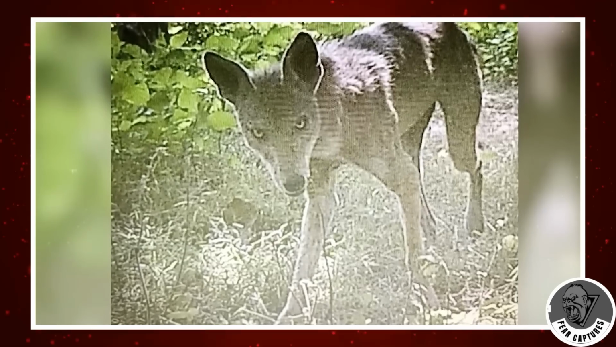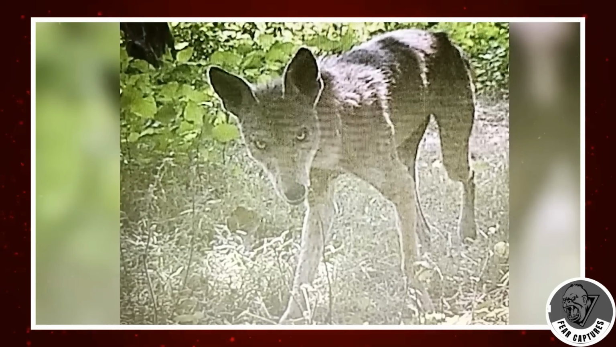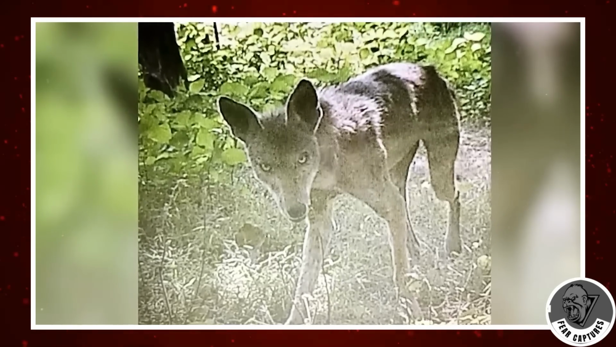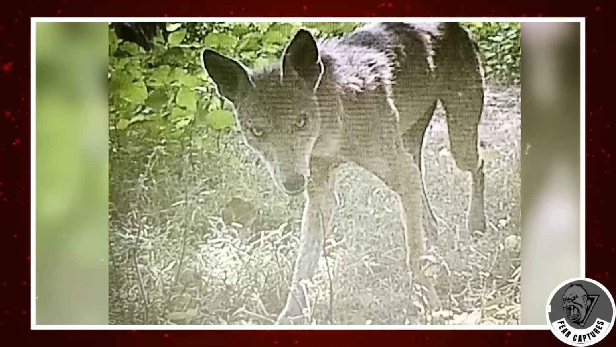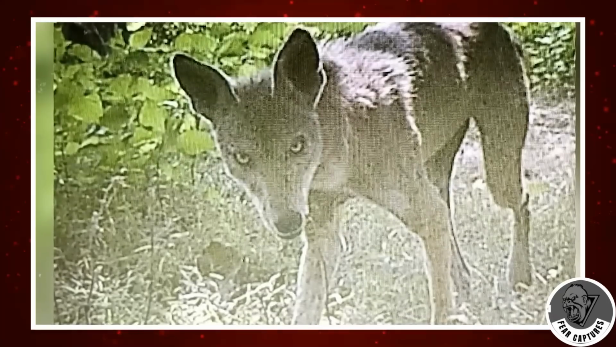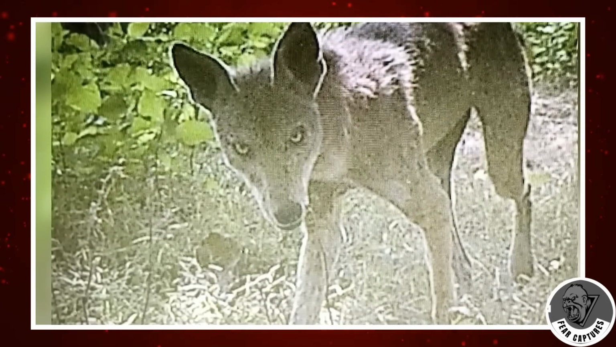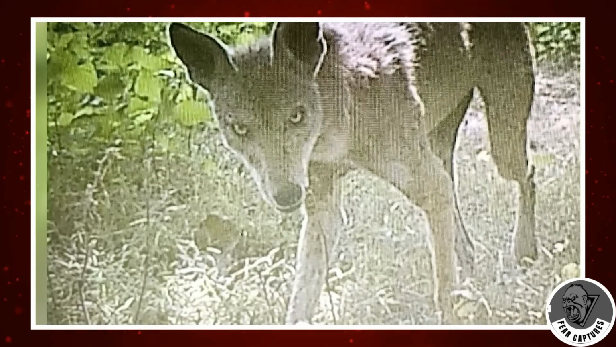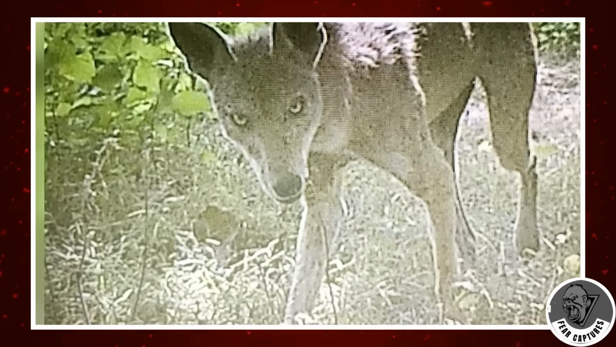This picture may seem ordinary at first, but take a closer look, and things get weird. Initially, it appears to be a regular coyote, but there's more to it. It has features that are a mix of a coyote and a wolf, but it's not exactly either. Now, check out its eyes. They're not the usual color you'd expect from a canine.